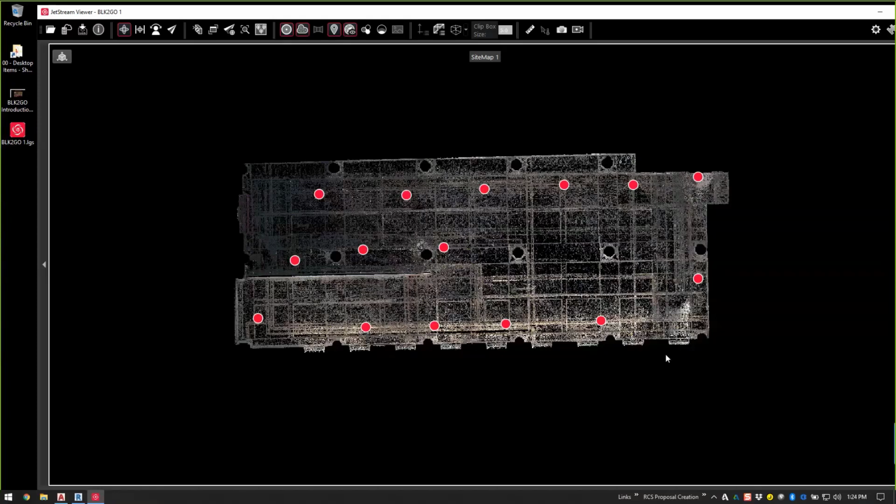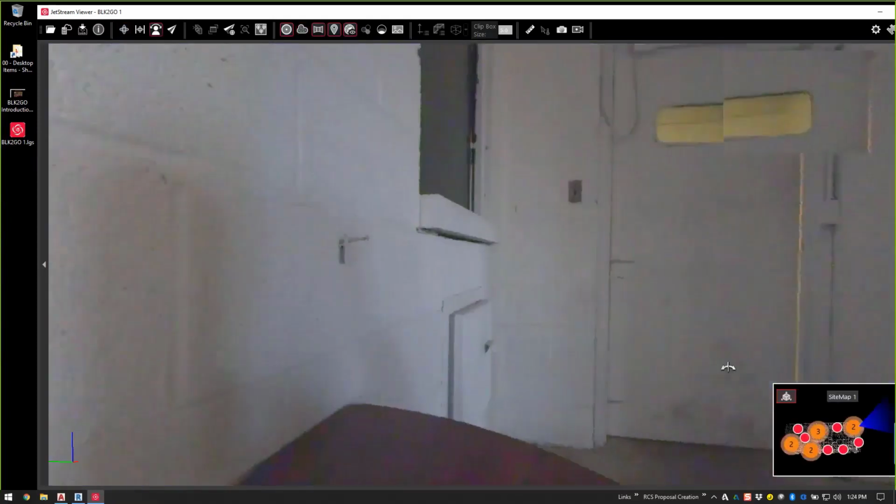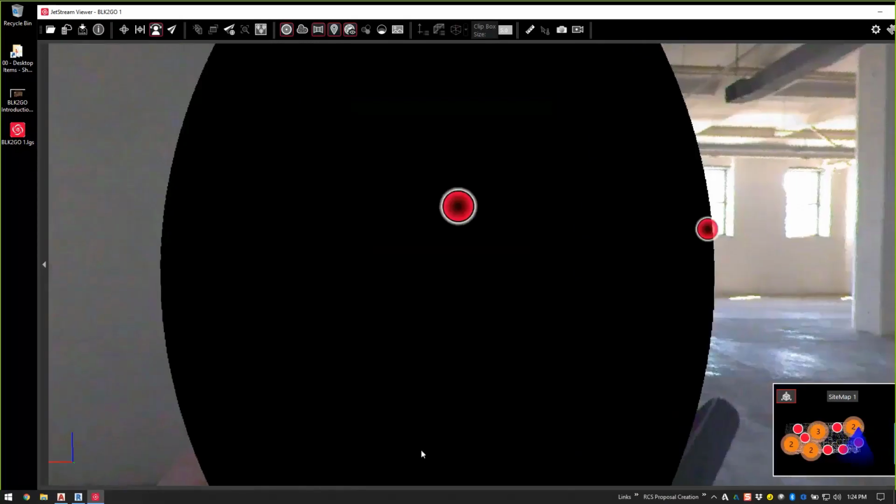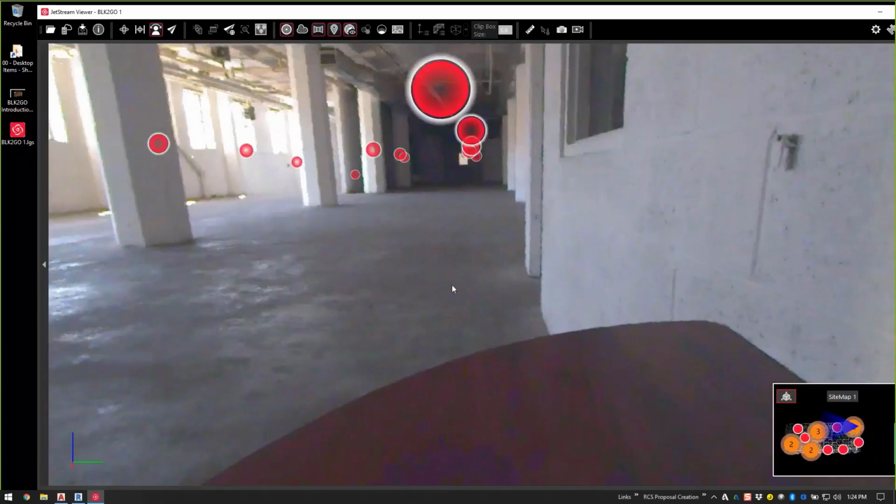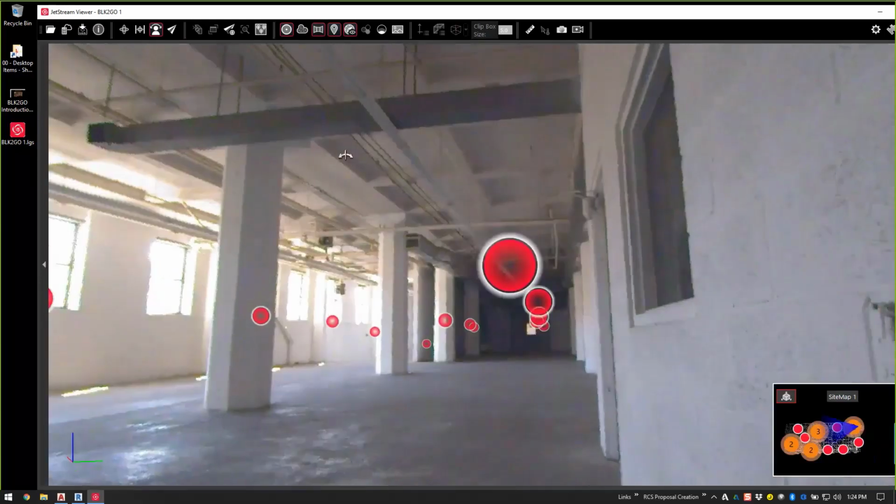So when I come in here, I open up that scan location. If you remember, the 270 by 135 field of view, it's not going to capture me behind the scanner. So what you're looking at is the data that is collected with the photographs.